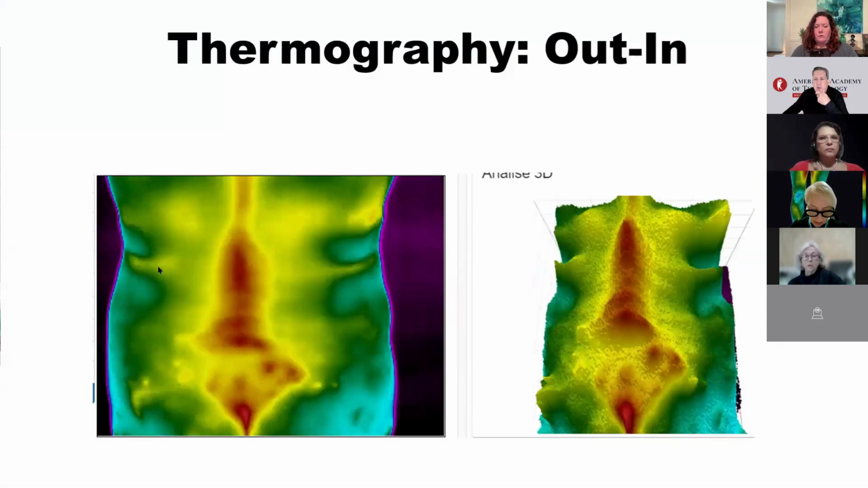Here's another example of 3D thermography for heat distribution mapping. Notice how clear this case of ankylosing spondylitis is, even though the MRI wasn't conclusive. And here it is very easy to identify this and correlate it with the clinic and other exams. The 3D view with interferometry technique is truly remarkable.